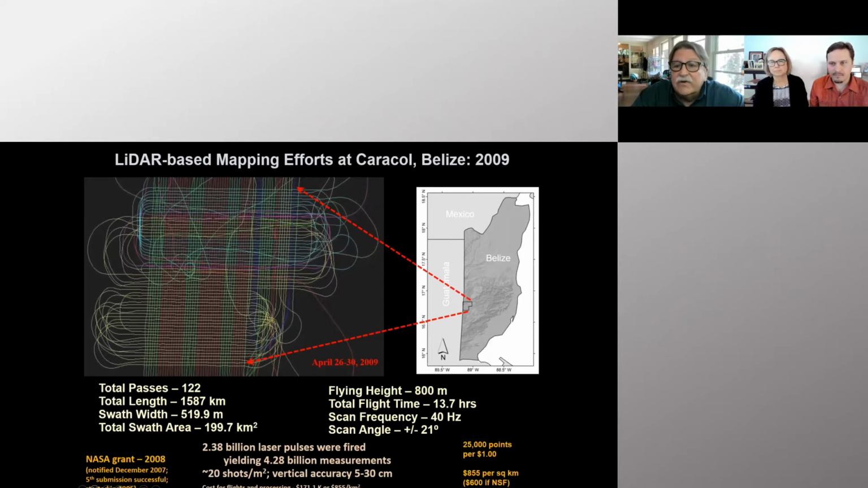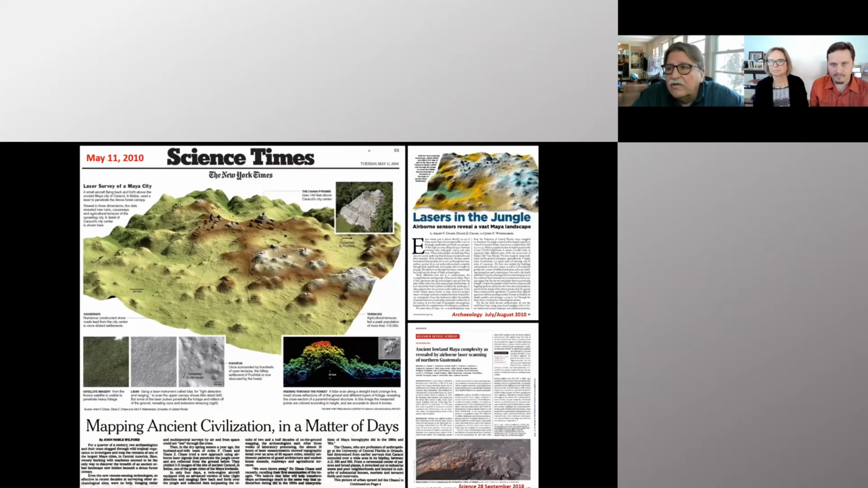And I think the change of equipment actually benefited us on those 2009 flights, which took 3 days to record 10 times the amount of space that it had taken us 20 years to record. This was reported in the New York Times in 2010.